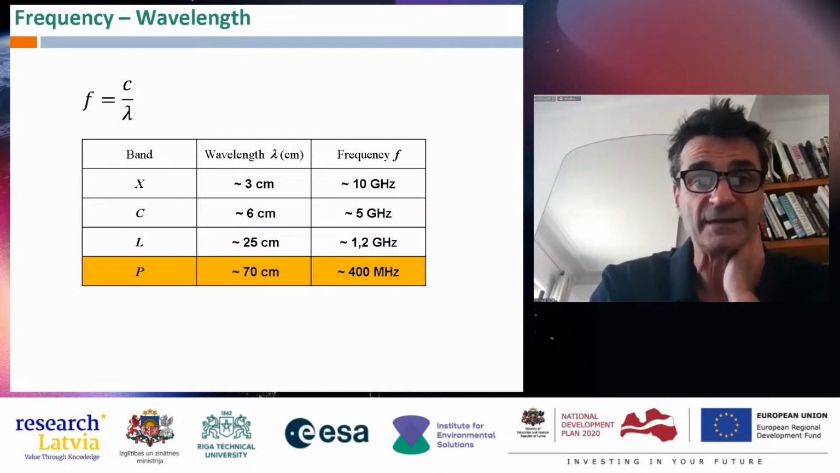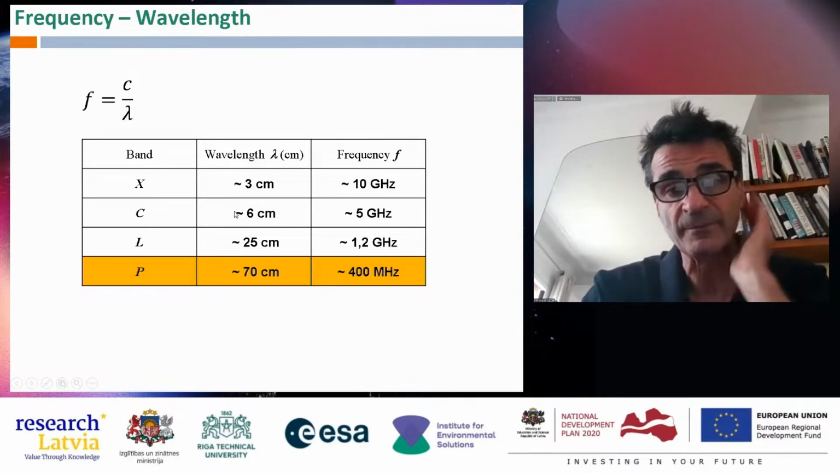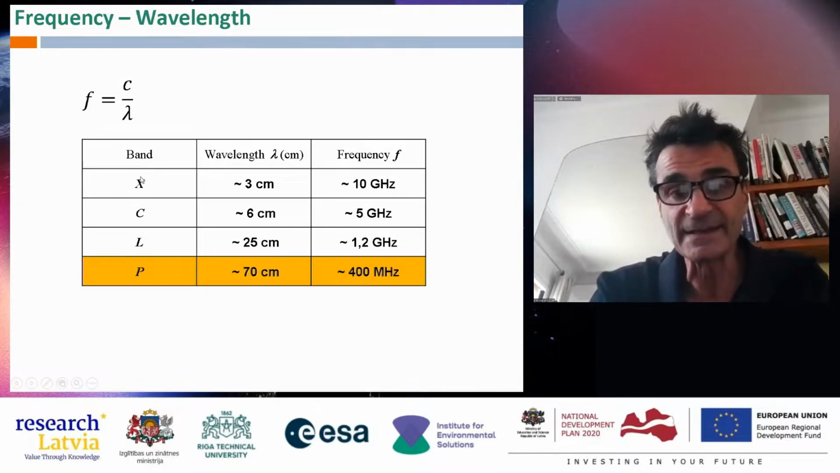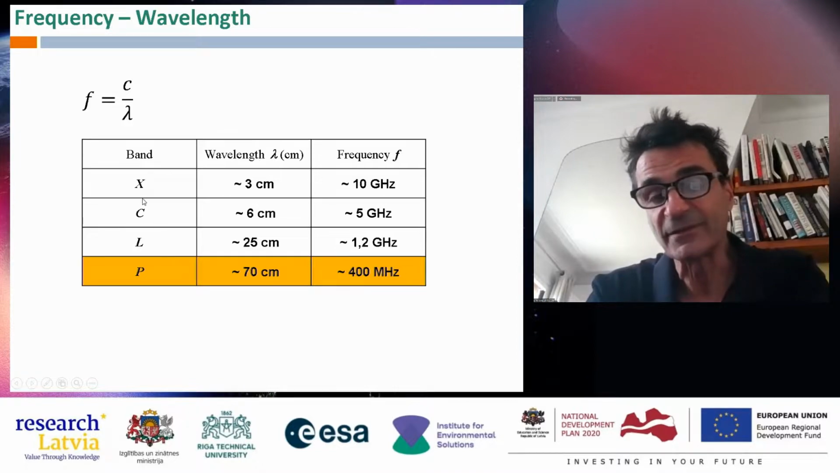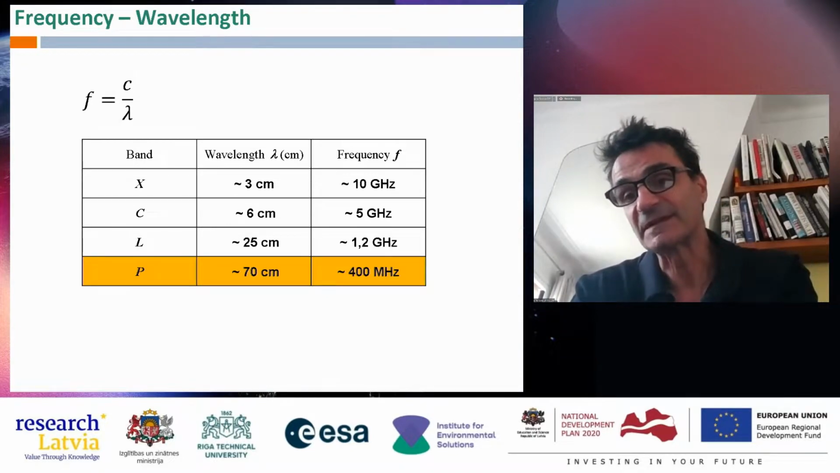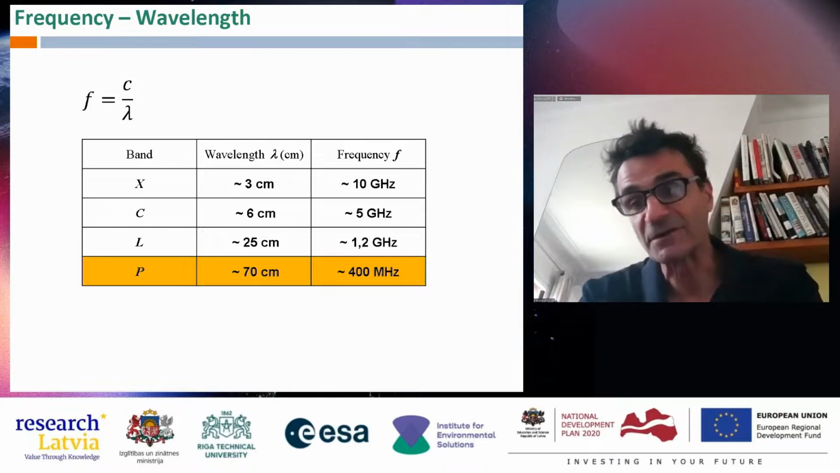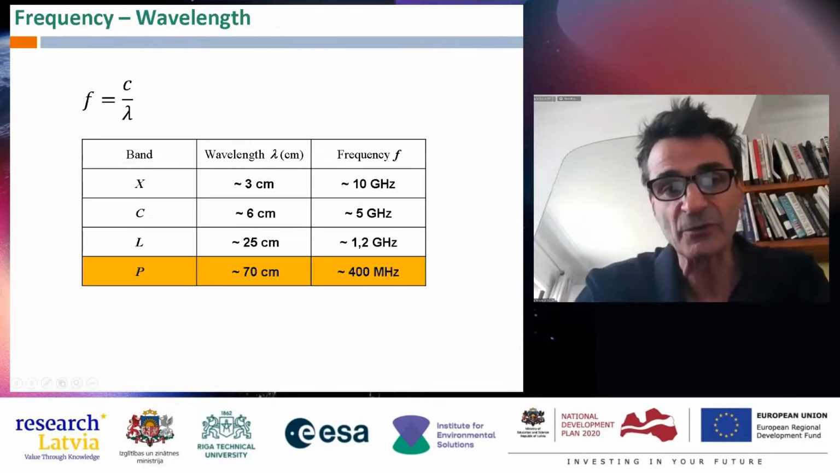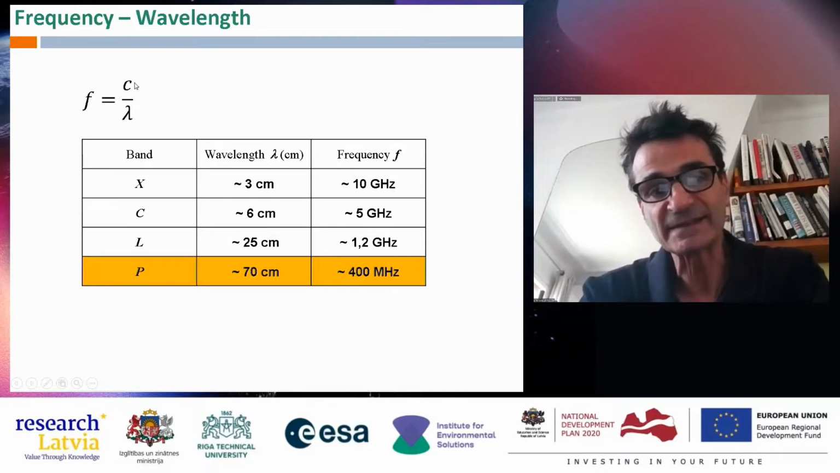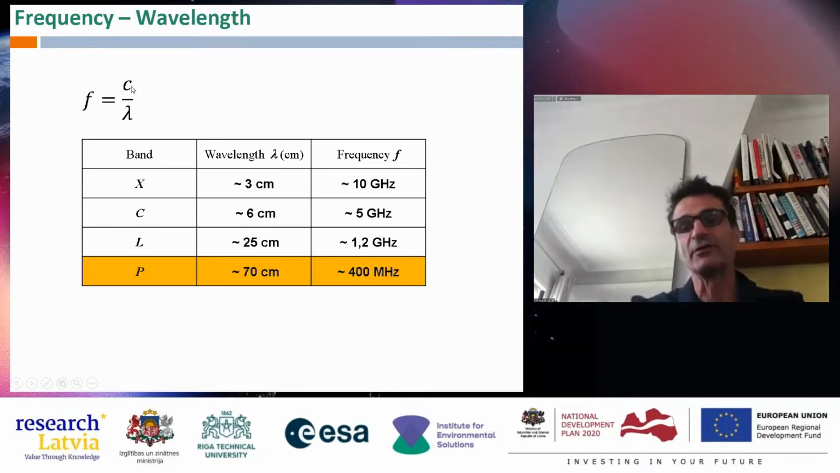All right, here is just the table showing you the correspondence between these letters characterizing the bands and the wavelengths. Radar was developed at the end of the Second World War, and it was for military application. And so we still kept the military language, which was coding the different bands. But these bands just correspond to different wavelengths. And the link between the wavelengths and the frequency is that they are both related by the speed of light.